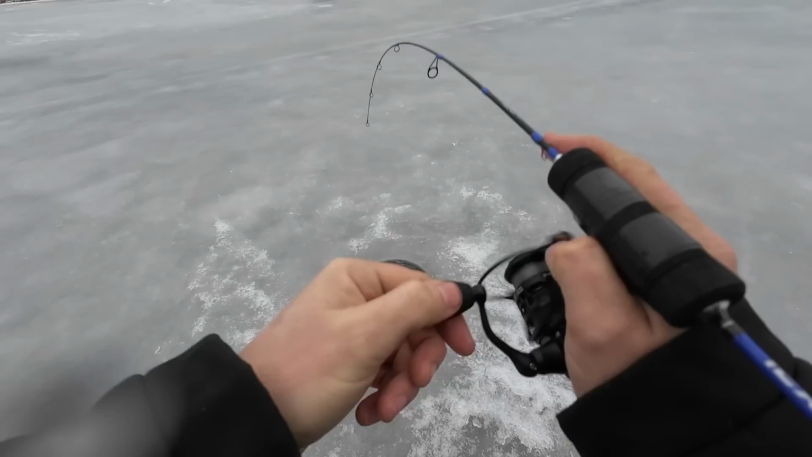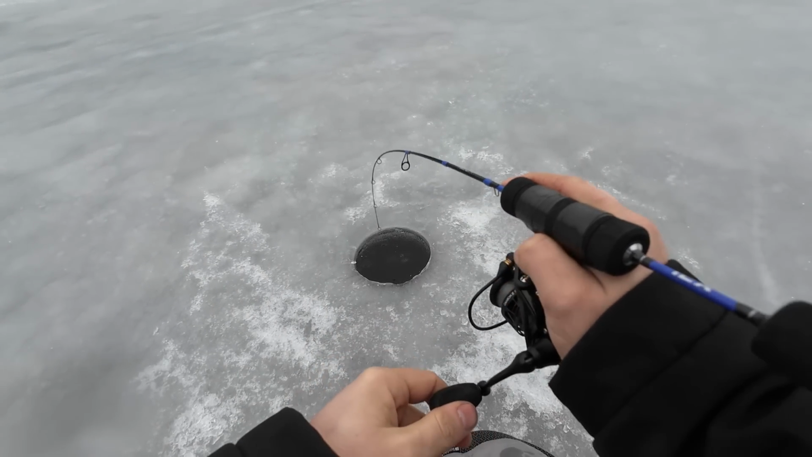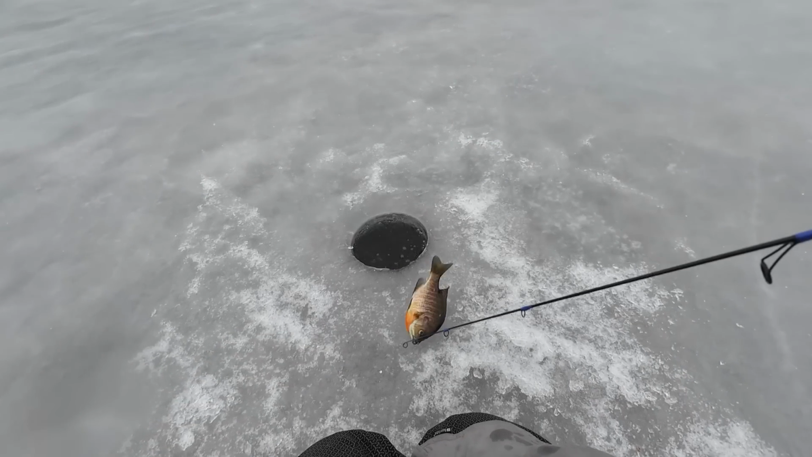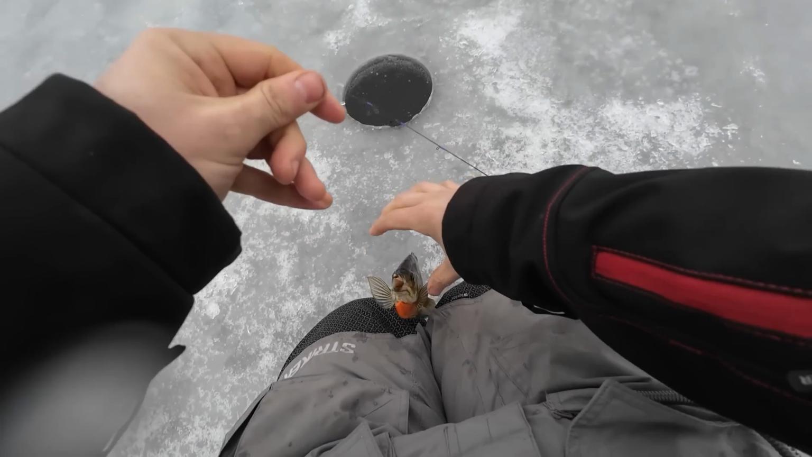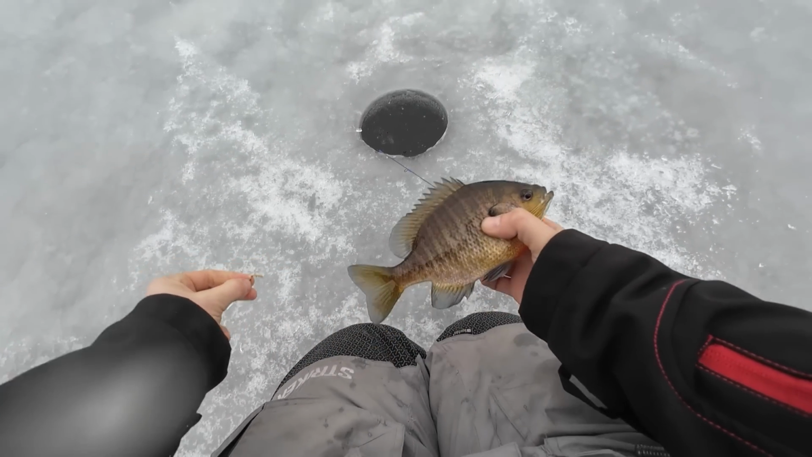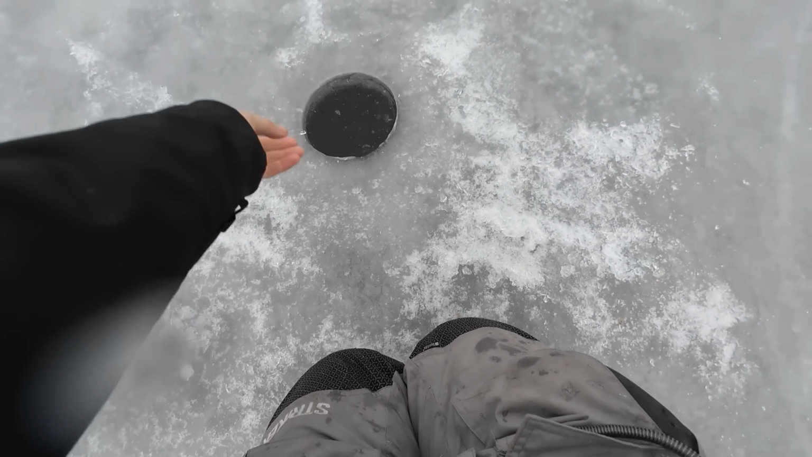Boom! On. What do we have? Jeez! Look at that! That's another good gill. I just wish that they'd be in the ice shack so I don't have to be out here. Man, if this one came in on the camera, I'd be like, oh, look at that one! Alright, let's do it again.